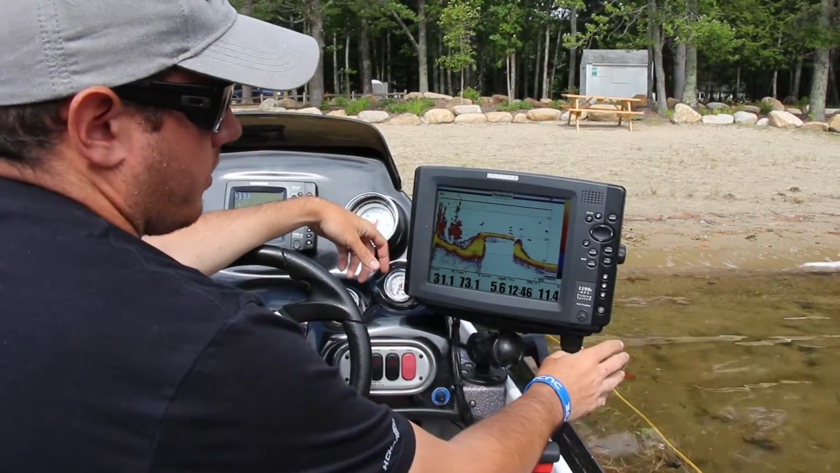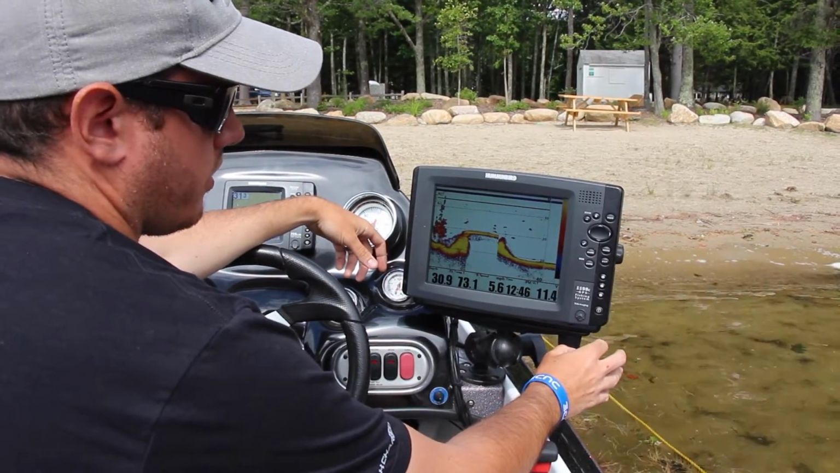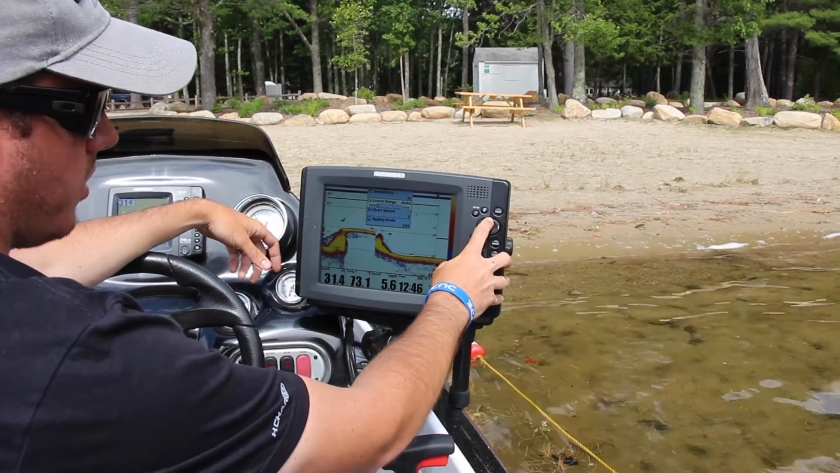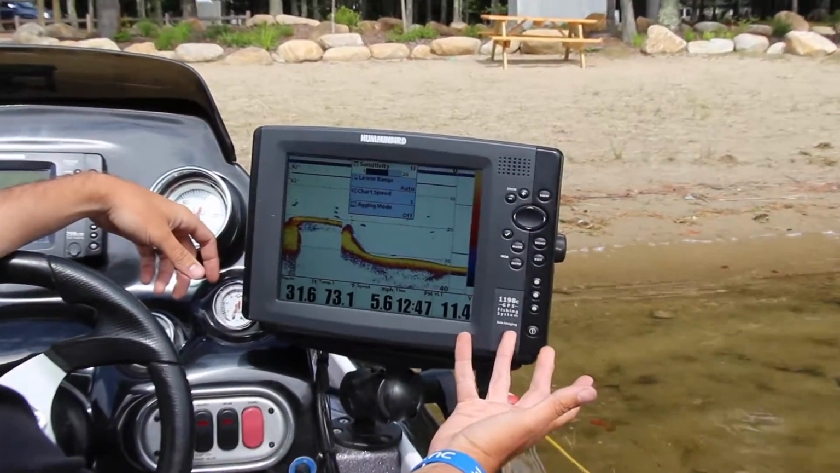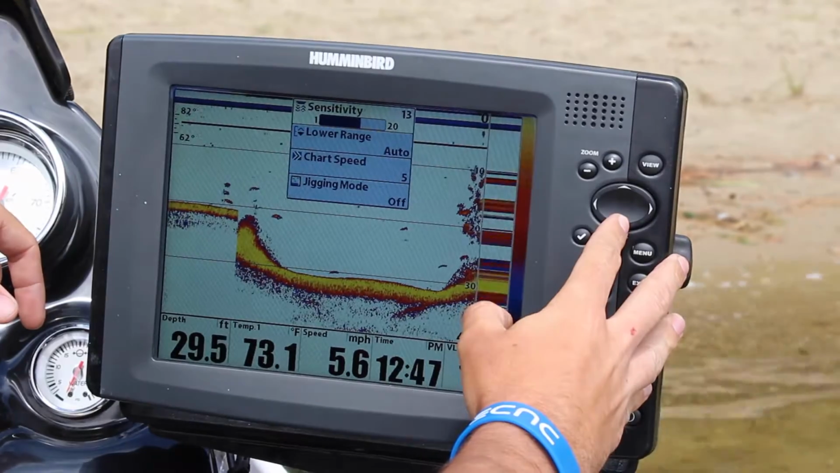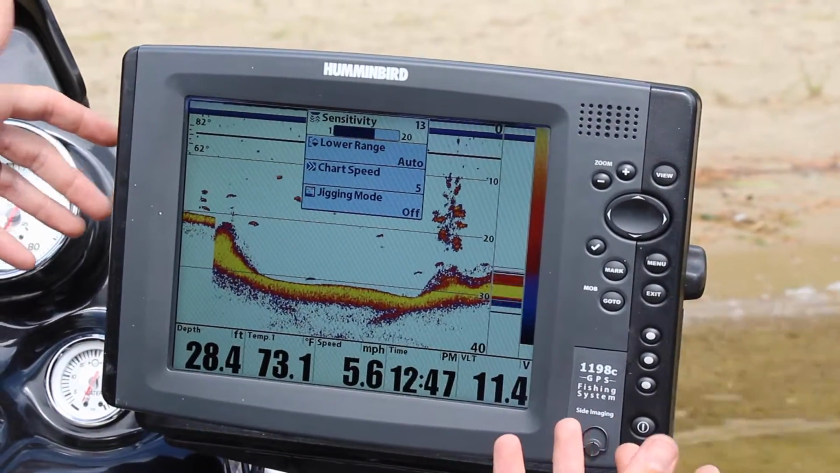So what we're going to start with is just regular basic 2D sonar, and really the only thing that you want to adjust here is your sensitivity. You want to get away with as much sensitivity as you can without clouding the picture. This Humminbird 1198 goes on a scale of 1 to 20. I keep mine at about 13. That gives you a detailed picture of both the bottom and any objects off the bottom.